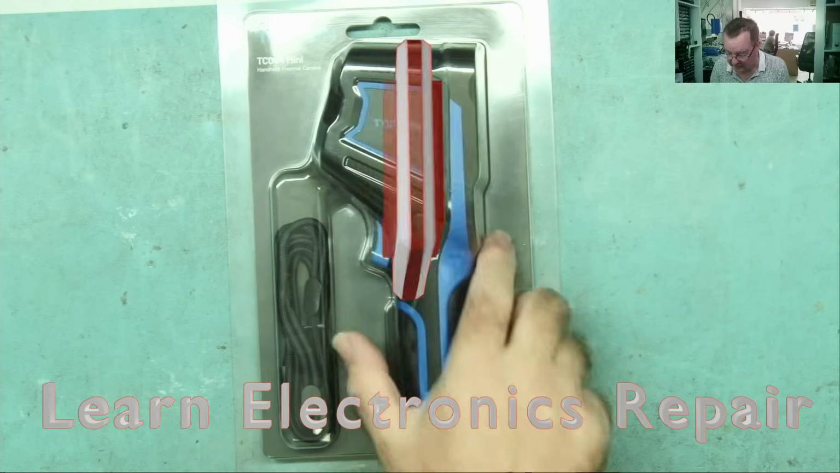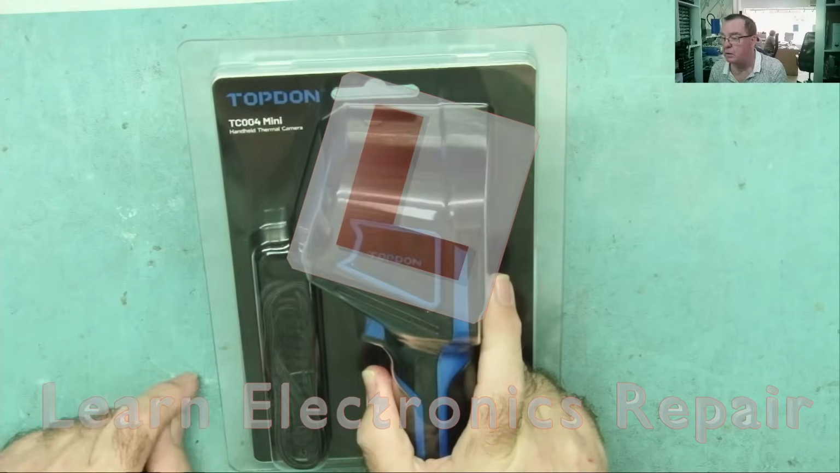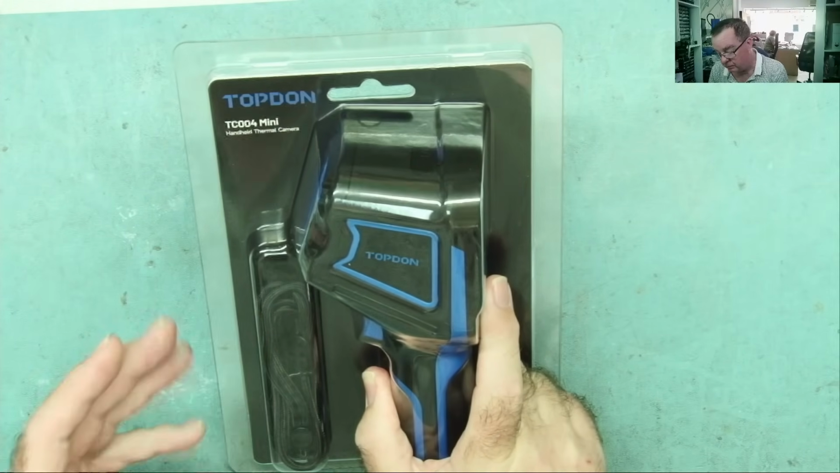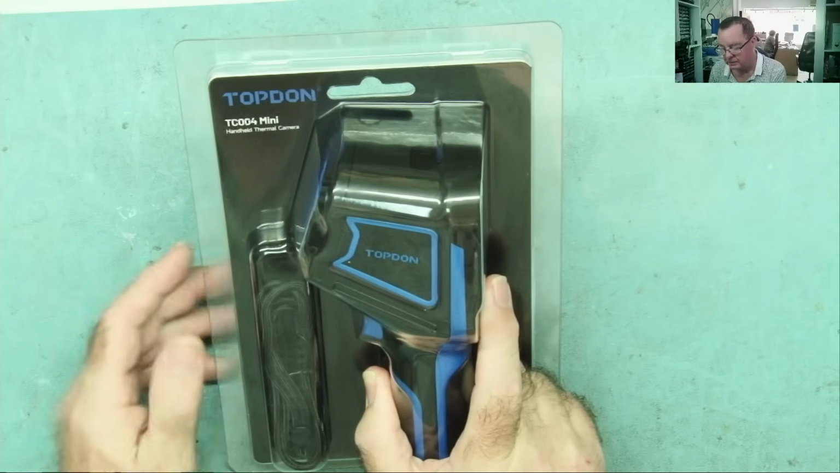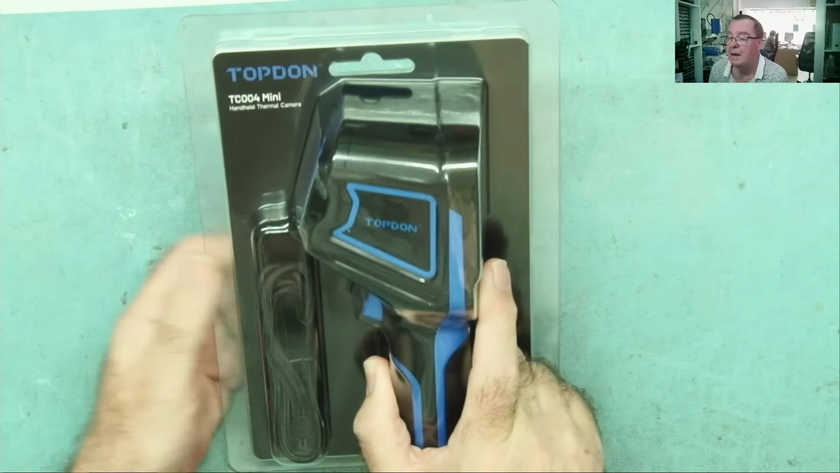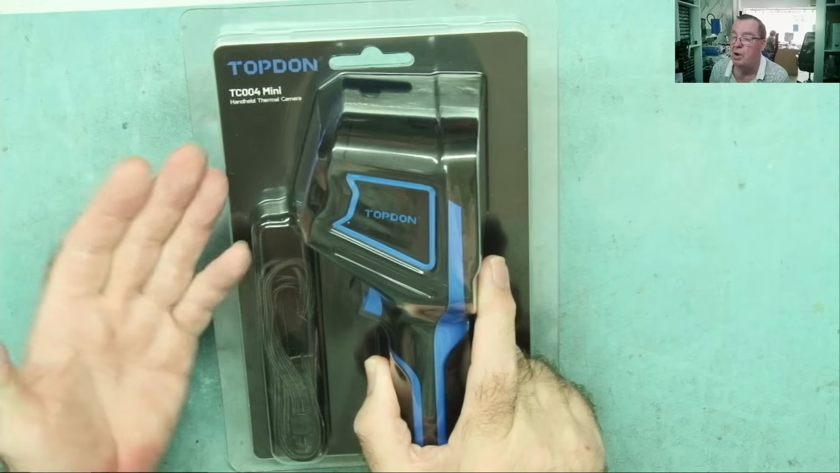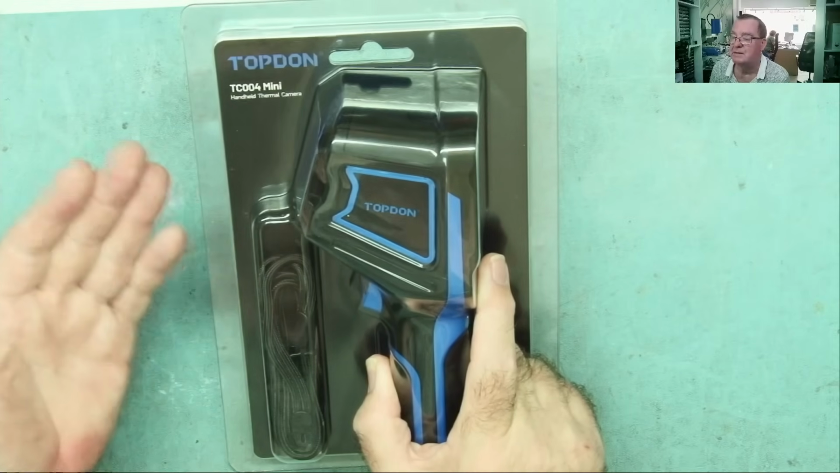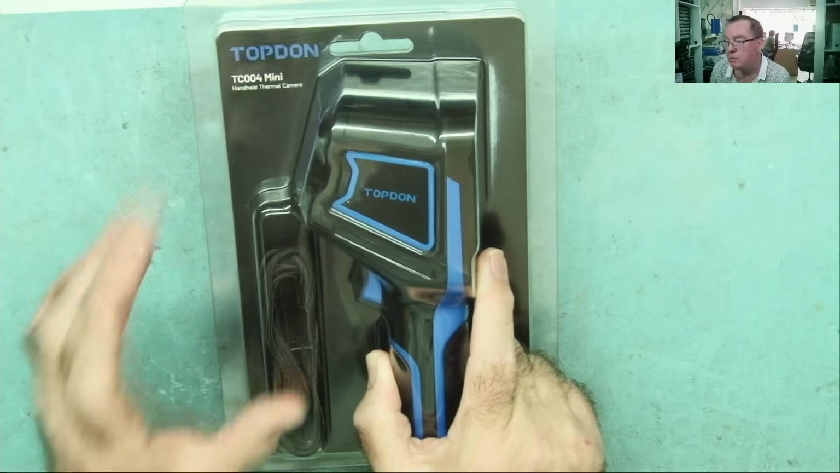I have a thermal camera here from Topdon. For those of you who watch the channel regularly, you'll possibly know I've reviewed these cameras before, not this model, but this brand. I had a look at the TC001, was one of the first thermal cameras I looked at. That's the one that fits onto an Android phone, okay?